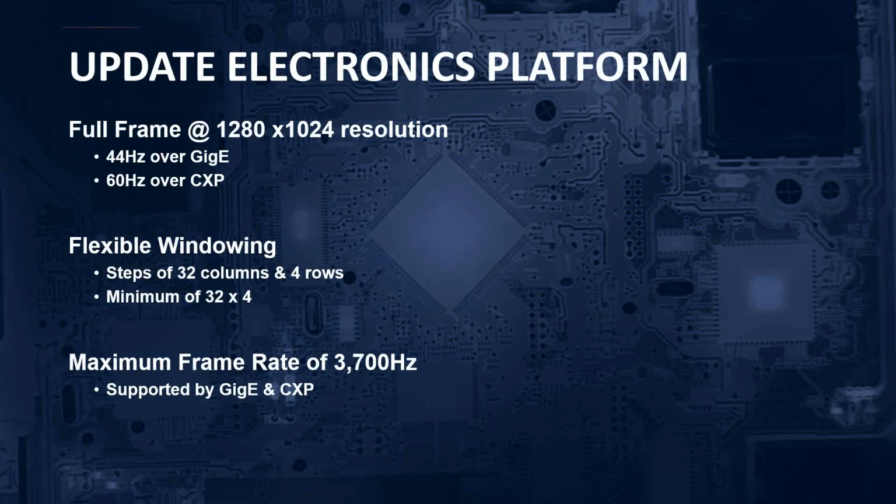For higher frame rates, the 8580 can be sub-windowed like any of our cooled camera systems, and that can be done in steps of 32 columns and 4 rows, all the way down to a sub-window as small as 32 by 4, which is really tiny. But since the 8580 camera is optimized for high definition thermal imaging, the maximum available frame rate at that minimum window size is just under 4,000 frames a second over both gigabit Ethernet and CoaXPress.